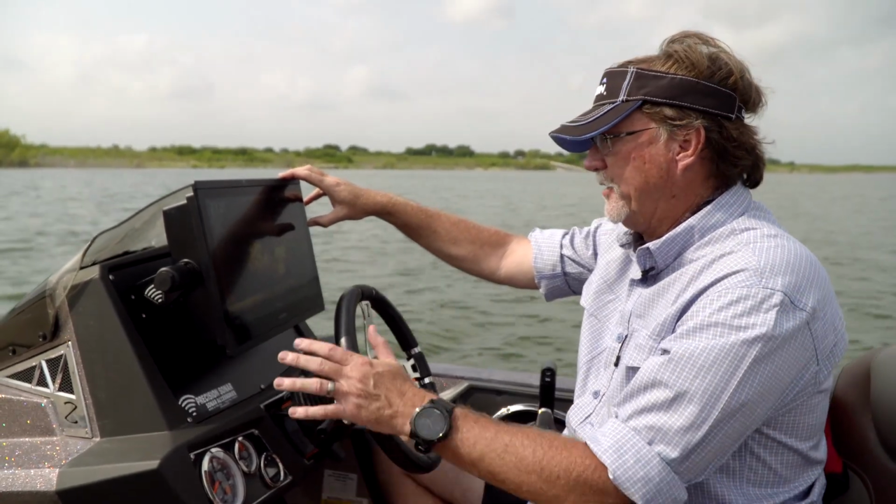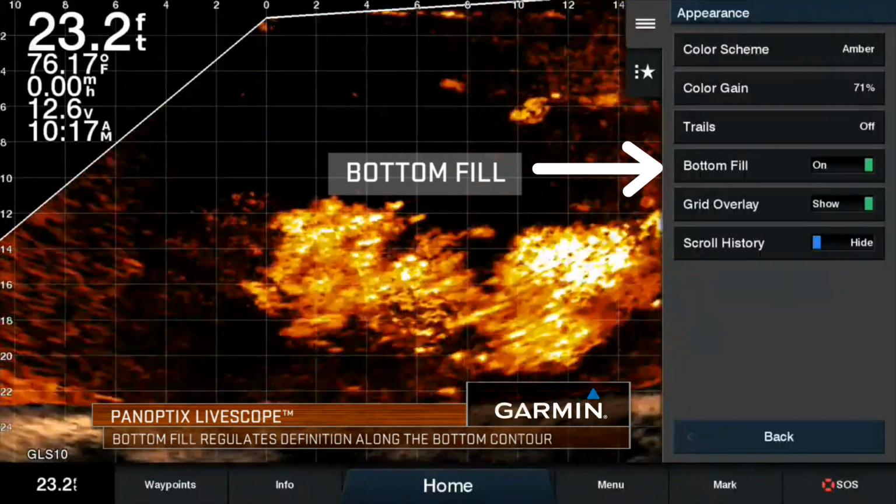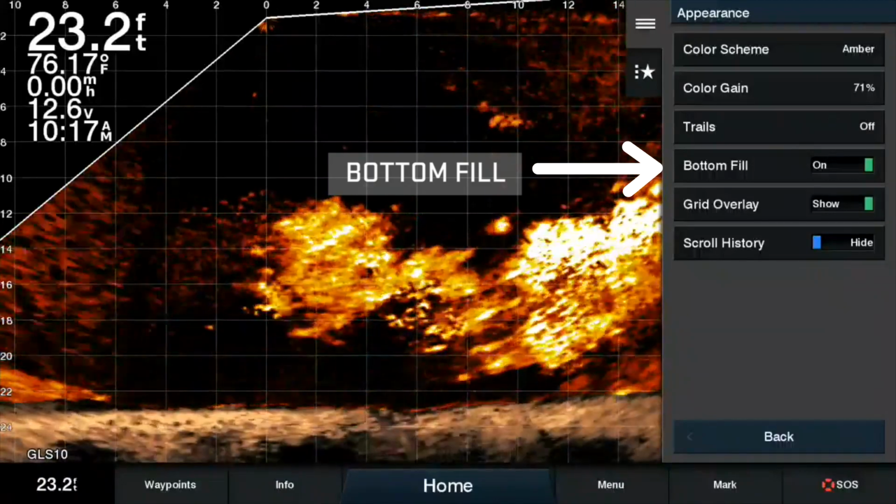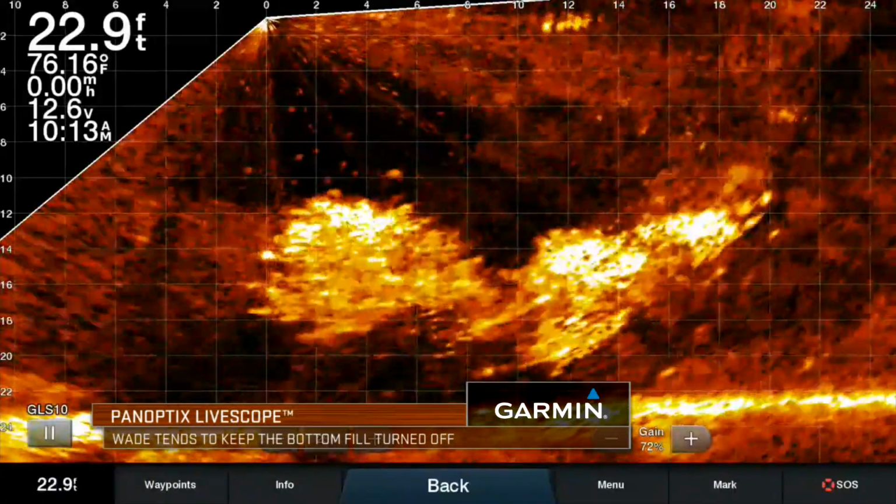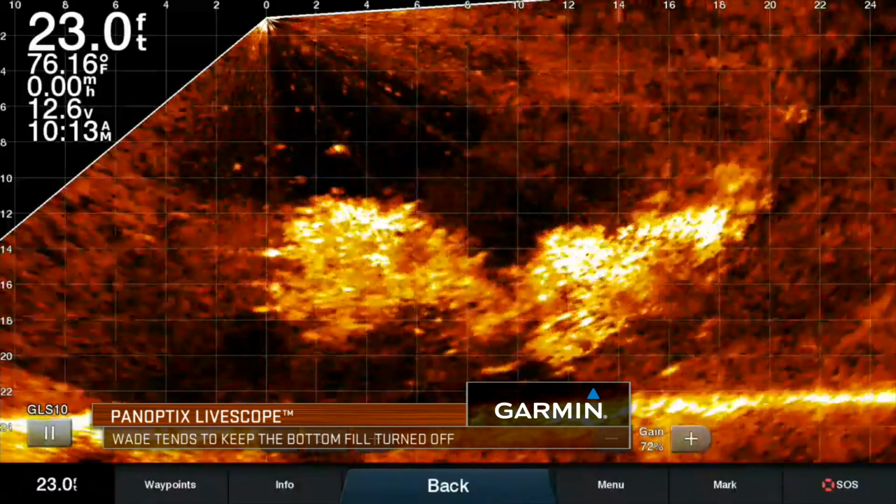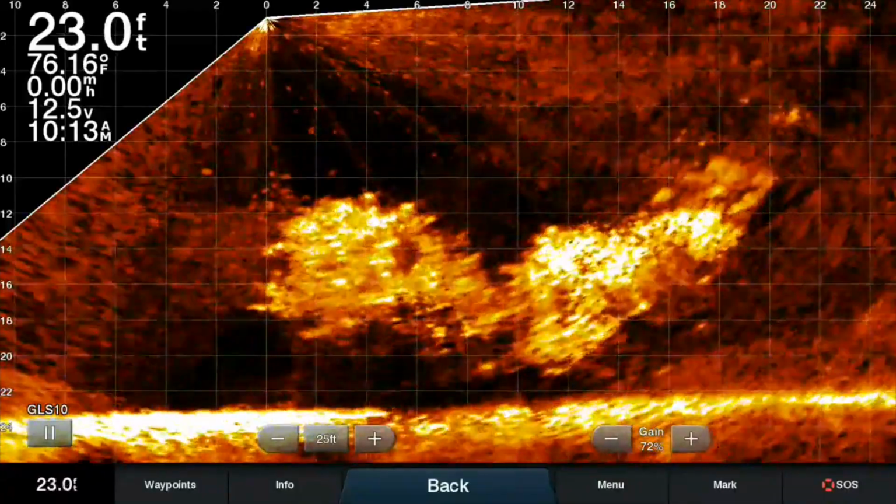Bottom fill is another unique feature here. When you turn it on, you can see that it's a little more brown and dark right there, and when you turn it off, it'll give you a much more aggressive brightness to it. I like to have it off personally. That way I can tell what I'm looking at on the bottom. I know the composition a little better, because that's kind of where I started. You as a fisherman, once again, the more time you use it, the more benefits you're going to find in what that bottom fill gives you.